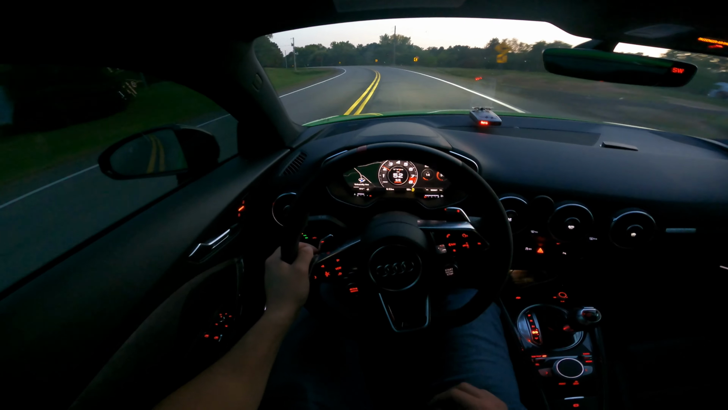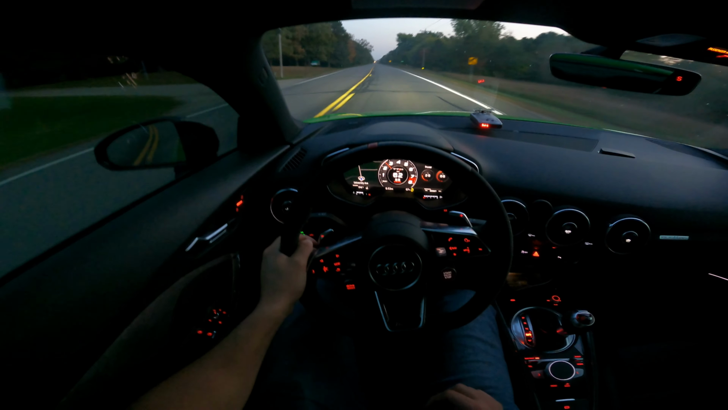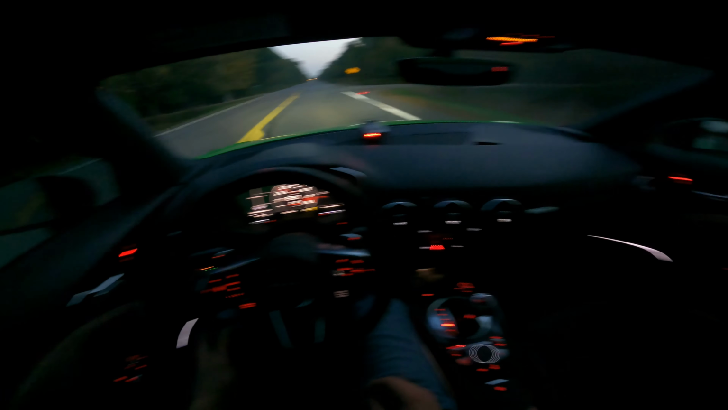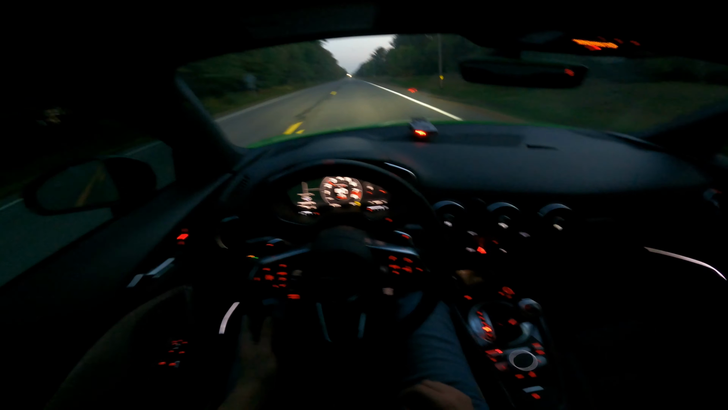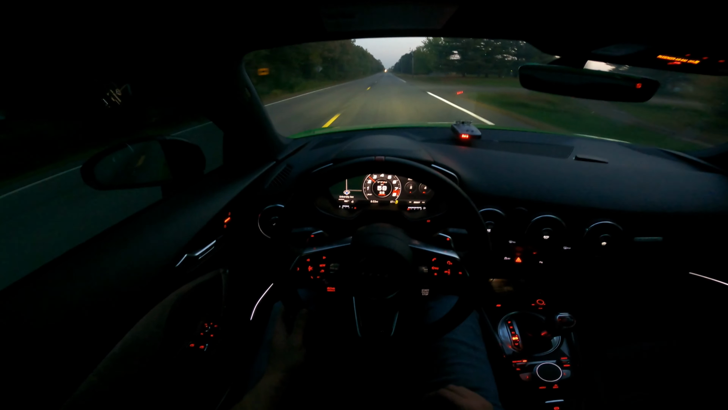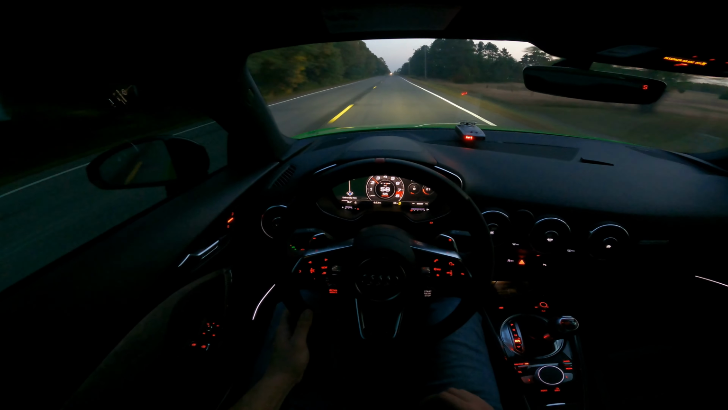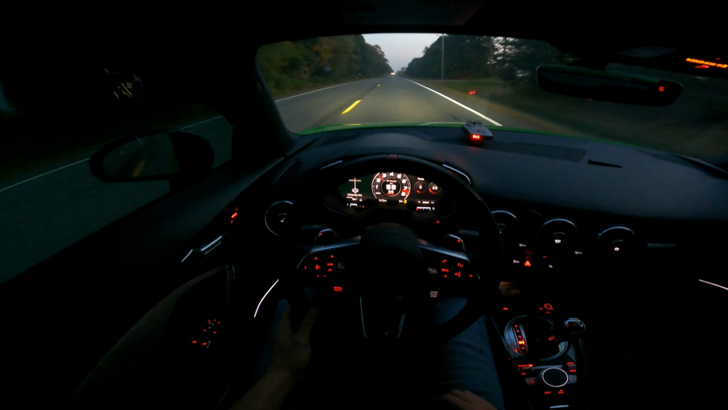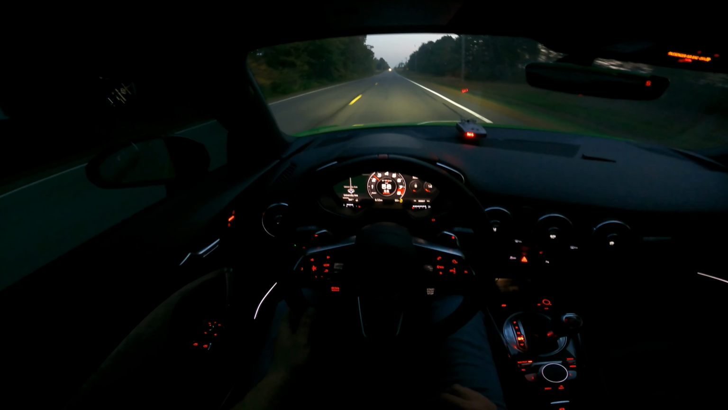I'm not going to necessarily rip it yet, but I'll speed up a little bit here, and I'll eventually give it a couple pulls so you can see what it's like to drive this car. I may crack the window here in a second because it's getting pretty dark. But yeah, I have the APR intercooler, the 4-inch Unitronic intake, the 4-inch Unitronic turbo inlet, the upgraded spark plugs. What else do we got?